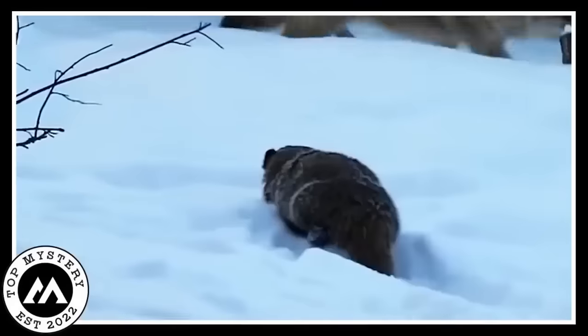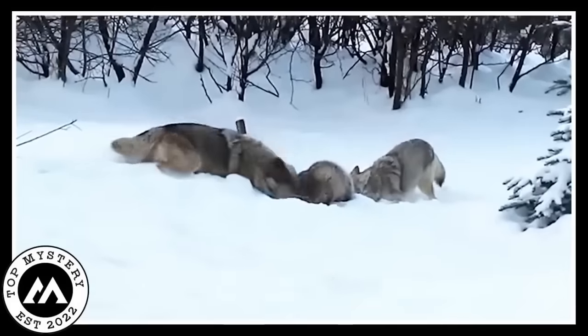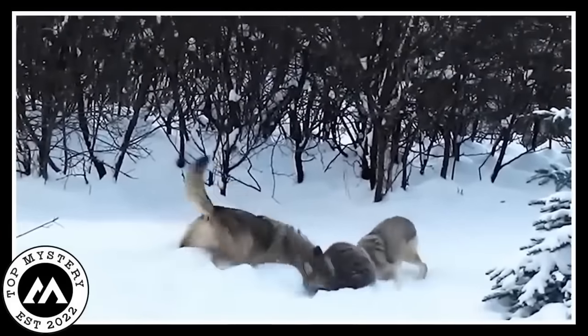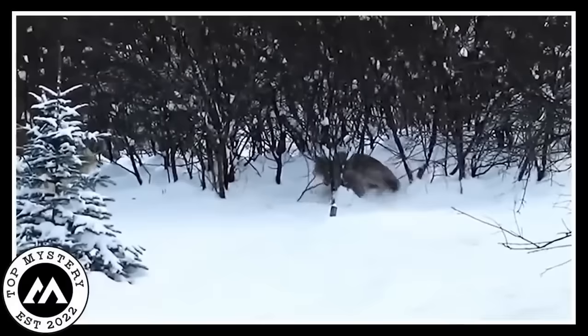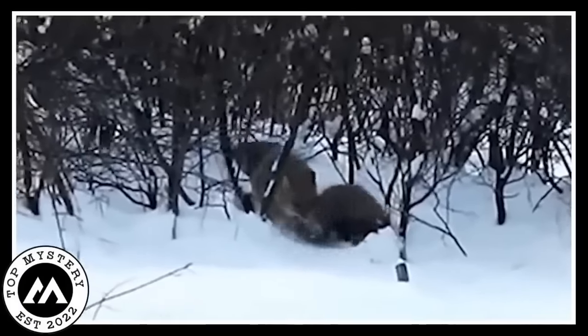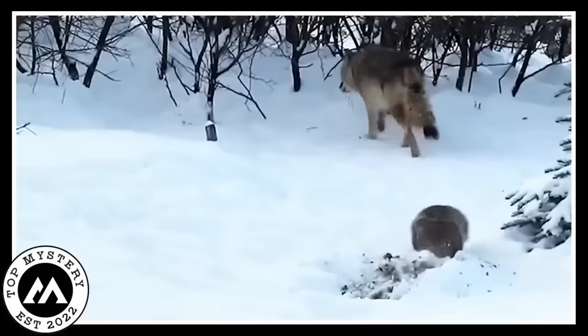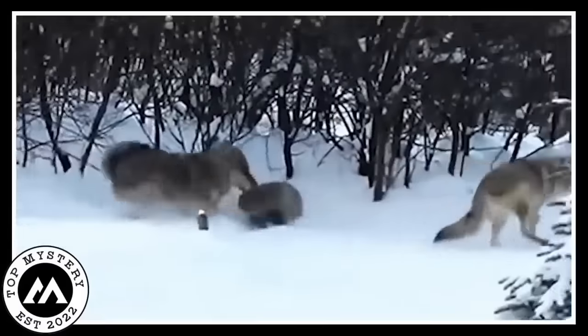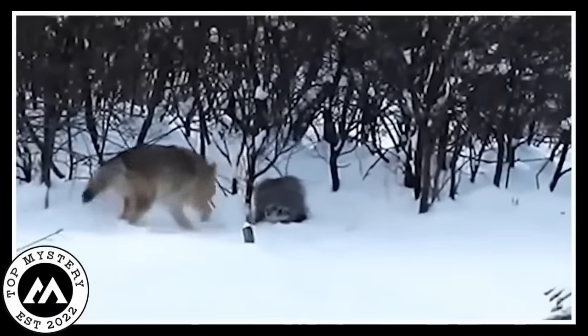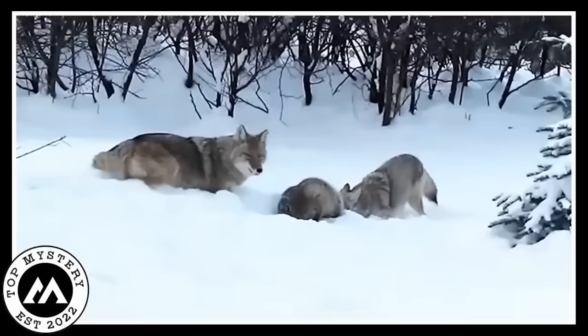Wild standoff. Witness the intense confrontation in Wild Standoff as a fearless badger faces off against two cunning coyotes. Marvel at the badger's strategic maneuvers, outsmarting the predators and turning the tables in a thrilling display of survival instincts. This gripping video captures the untamed essence of the animal kingdom, where wit and bravery determine the victor in a relentless struggle for life.